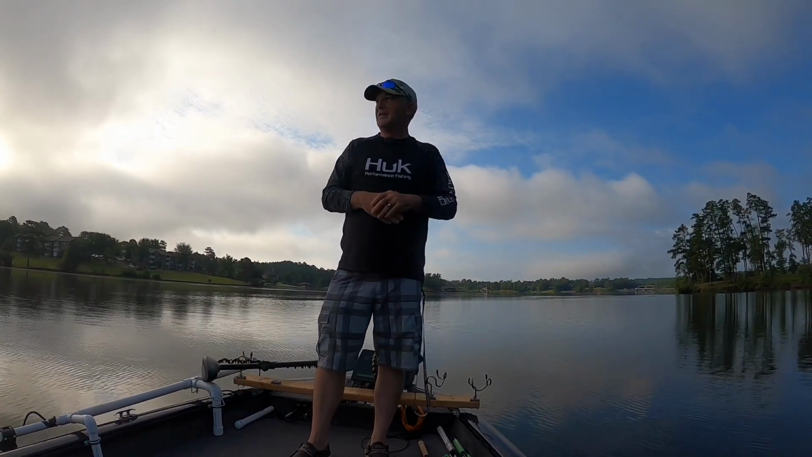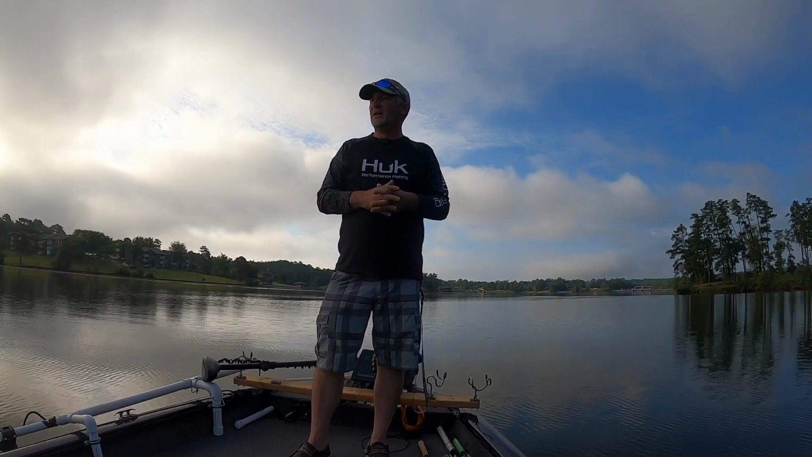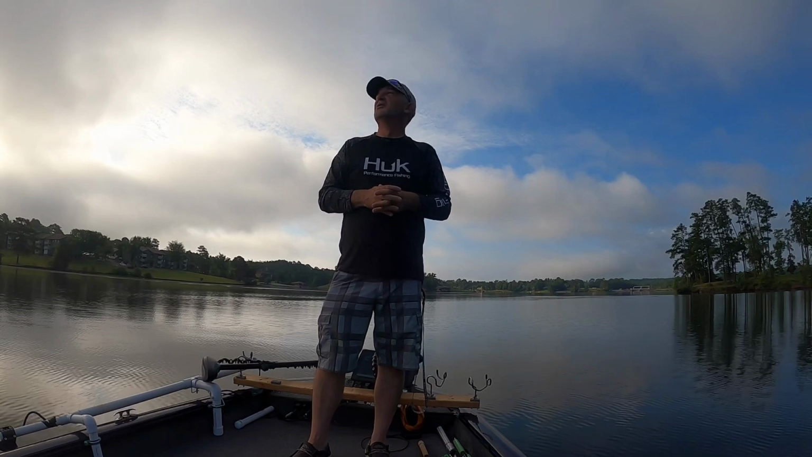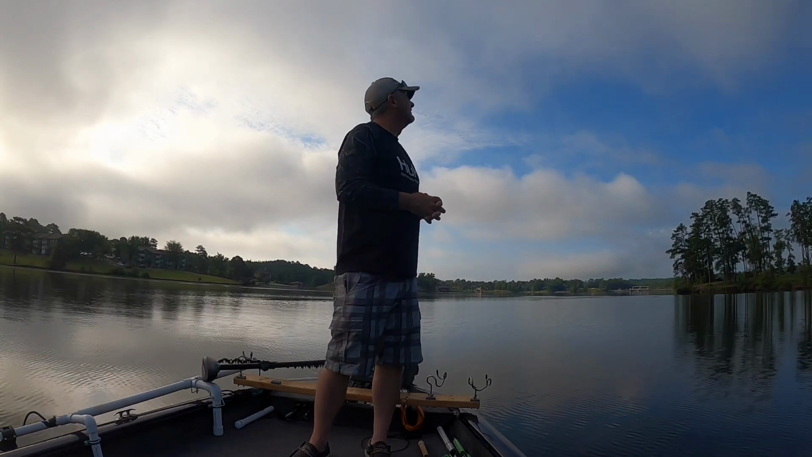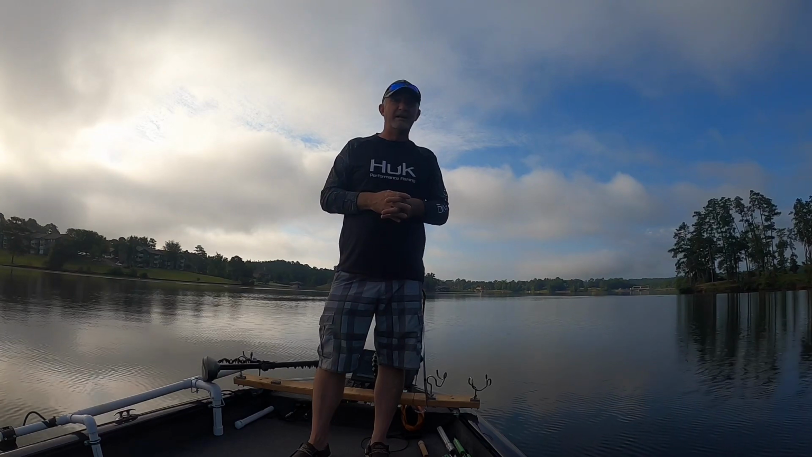We're on beautiful Lake Tobesofkee this morning in Macon, Georgia. It's about 8 o'clock in the morning, July 2nd. Supposed to have some cloud cover today, but I don't know if we will or not, so it's probably going to be really, really hot.